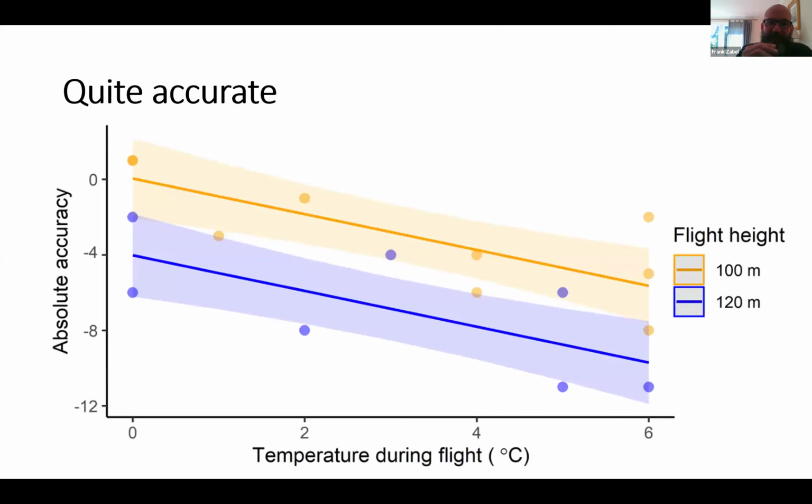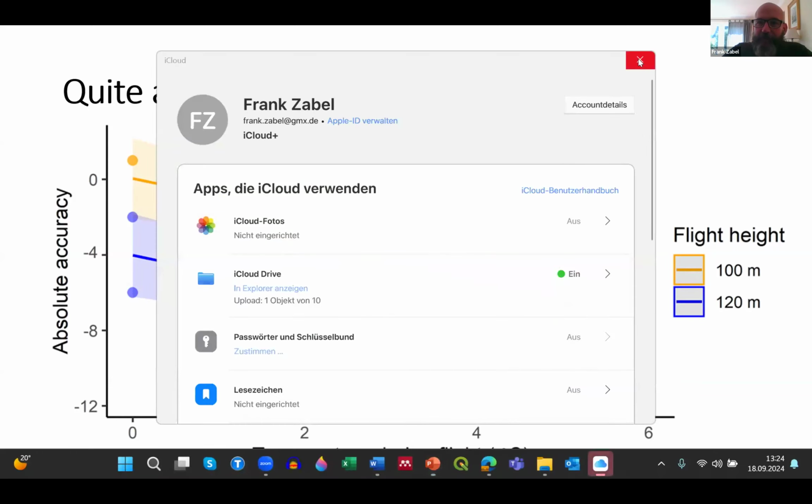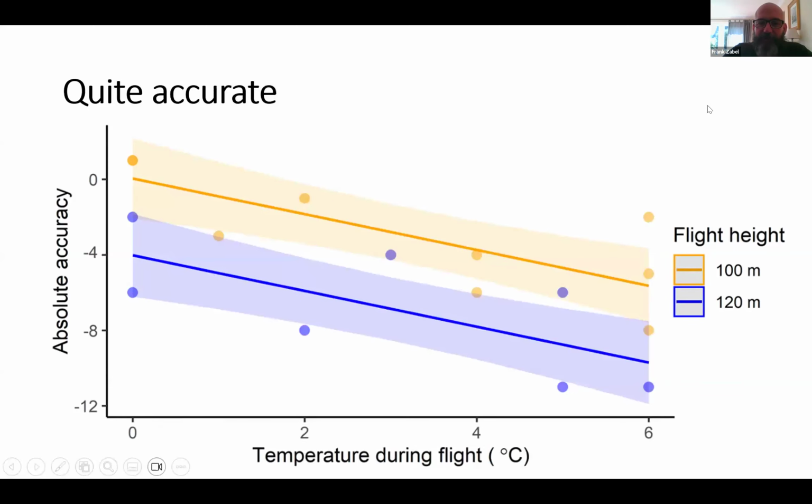So we actually came to the conclusion that the system, and we don't talk about peat areas, so we talk about an area in a river estuary with a certain level of tree cover.